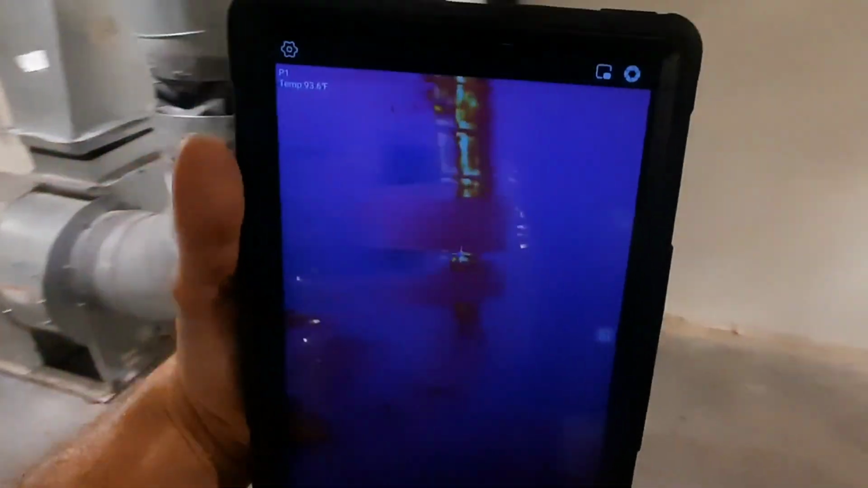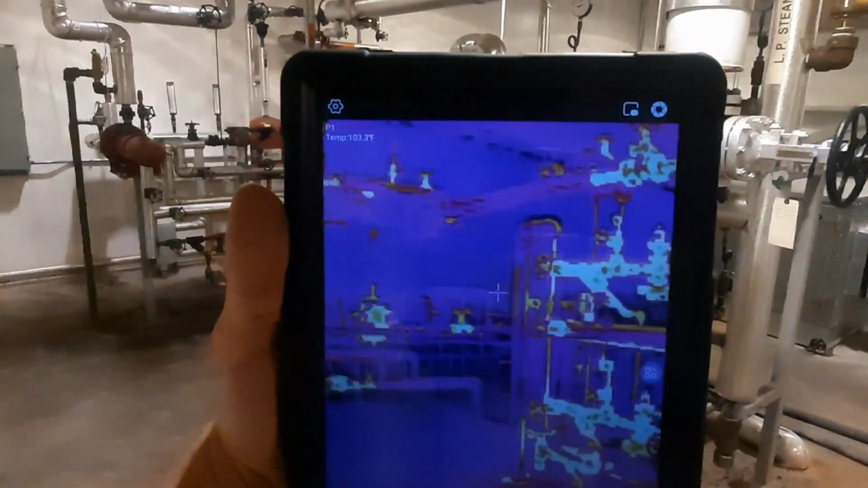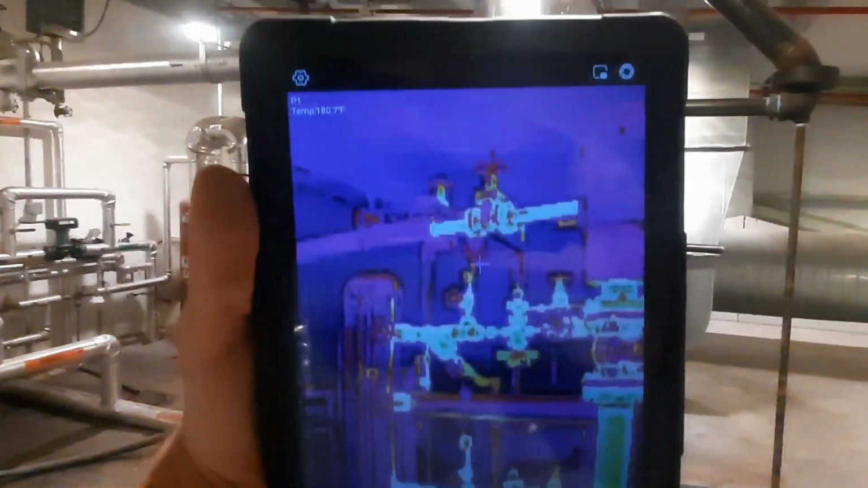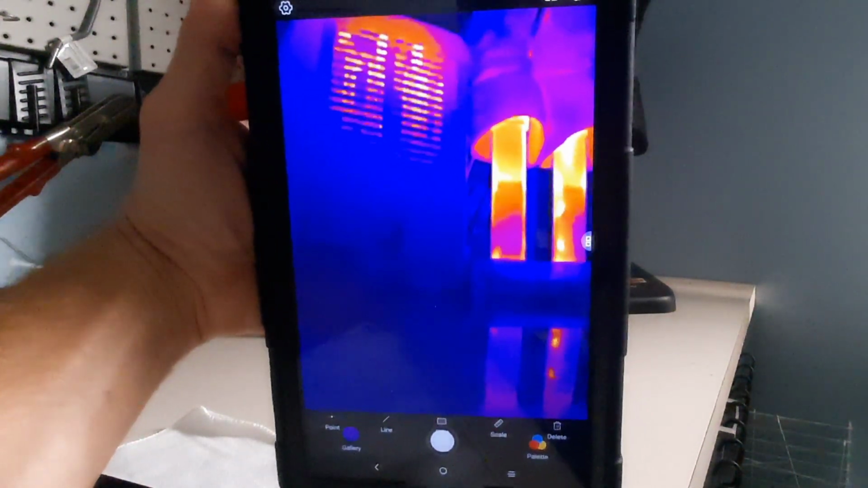But I'm loving this camera, man. Beautiful picture. The frame rate's good enough to walk around with. Highly recommended. But you can see that's my electric heater and my boot heater there.